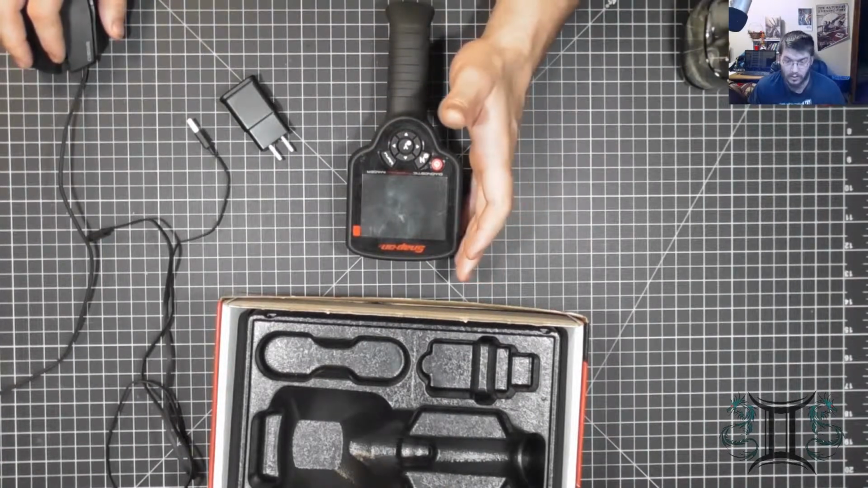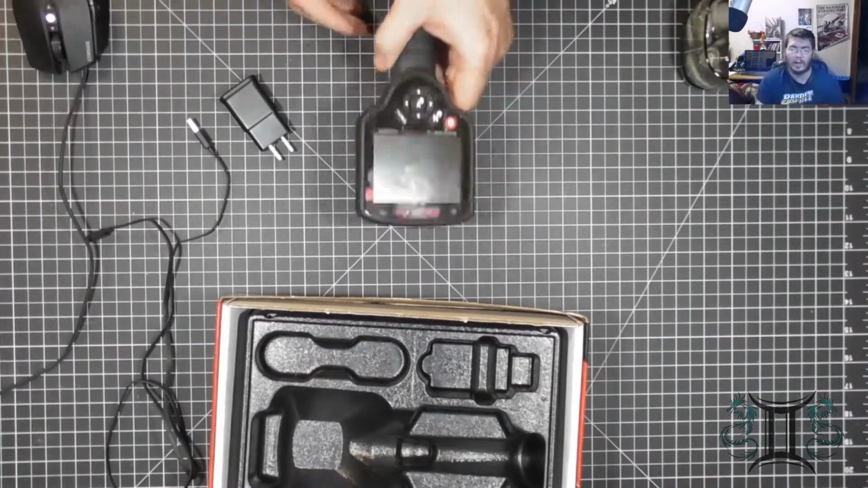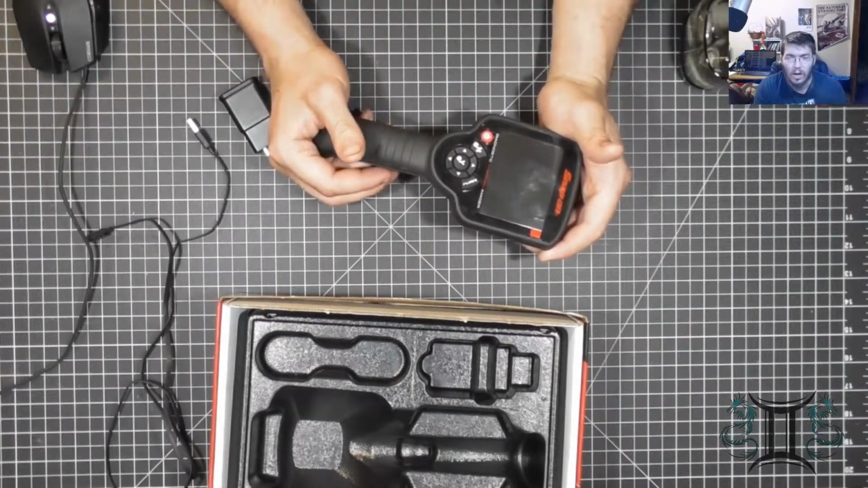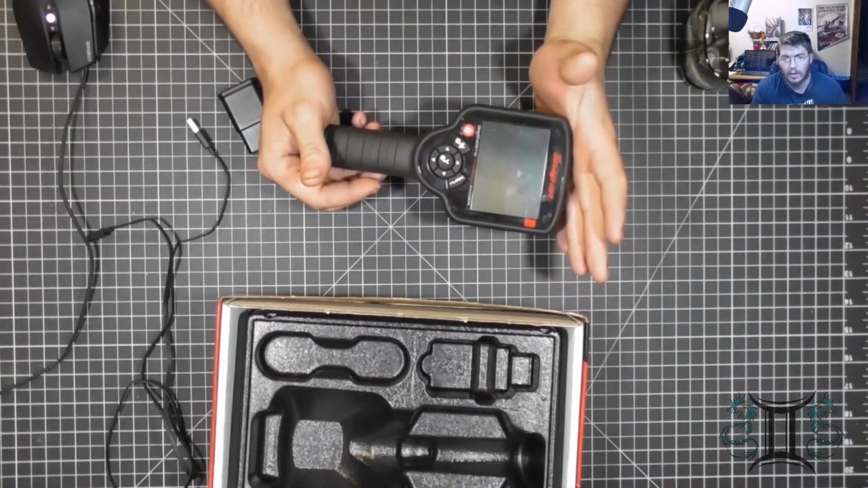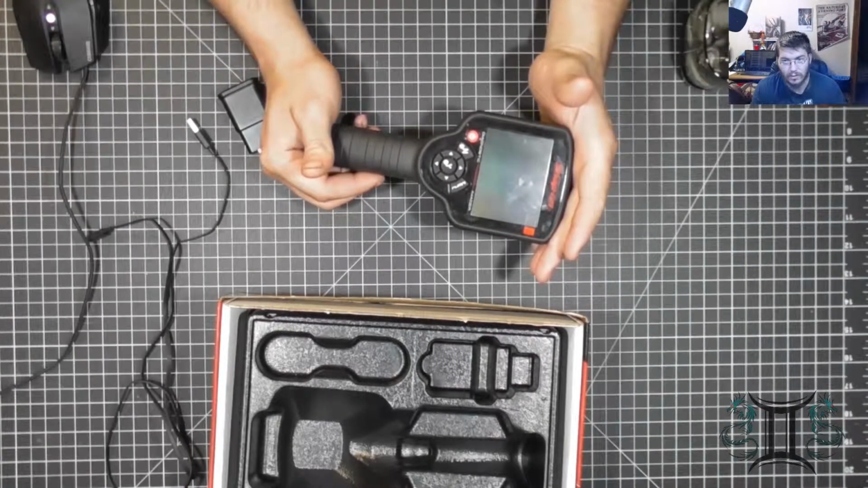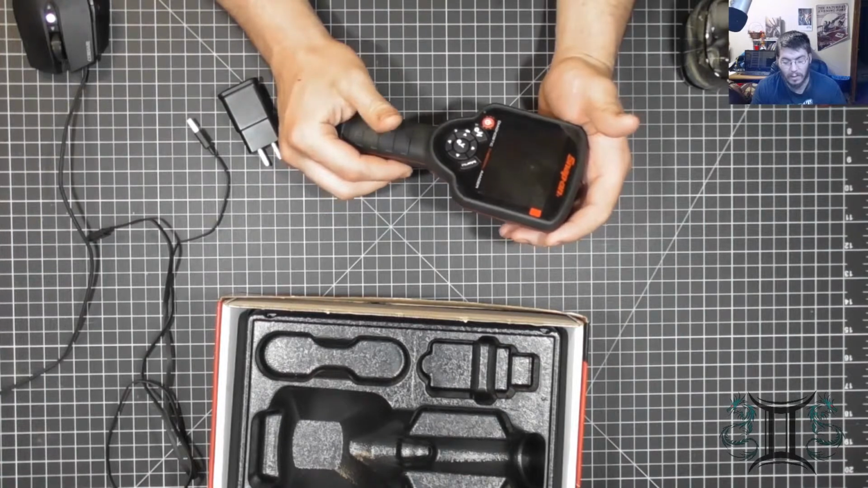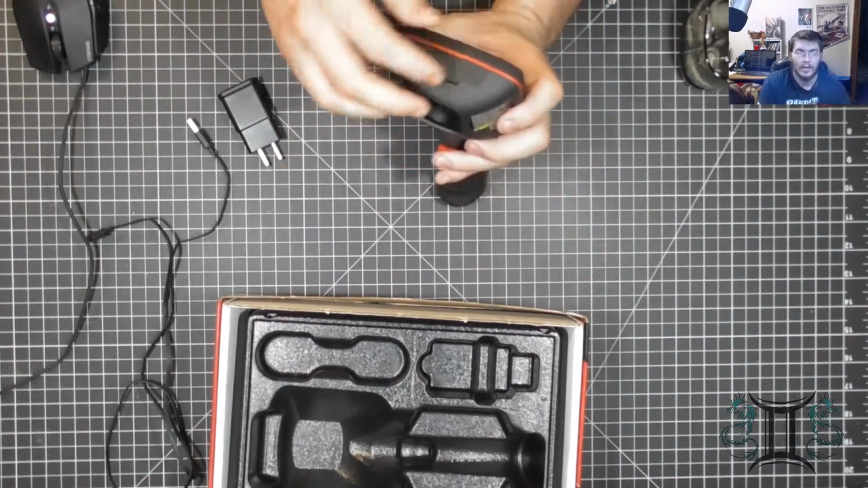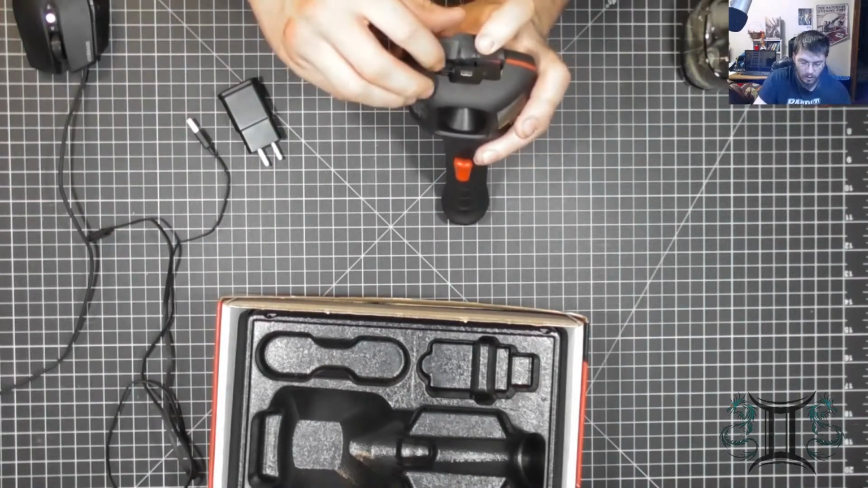And the runtime is about 4 hours. That's one of the bad things I don't like about it, the battery time on this does not last too long. So whatever you use it for, make sure you have a charger right there for you. It uses a micro SD card.